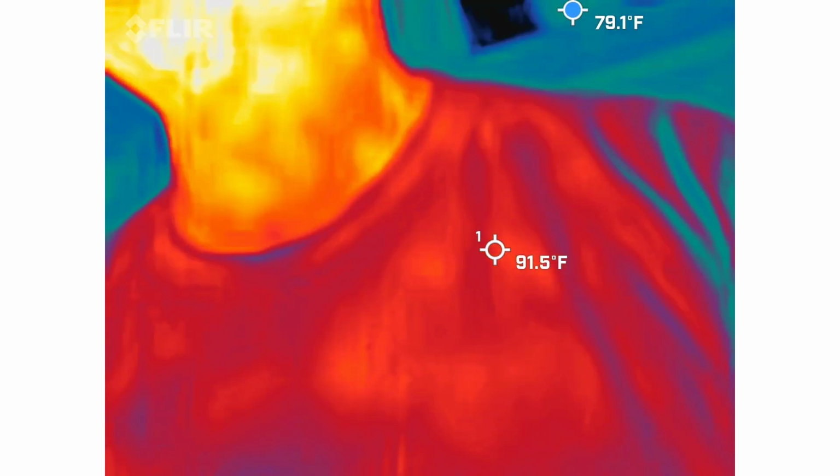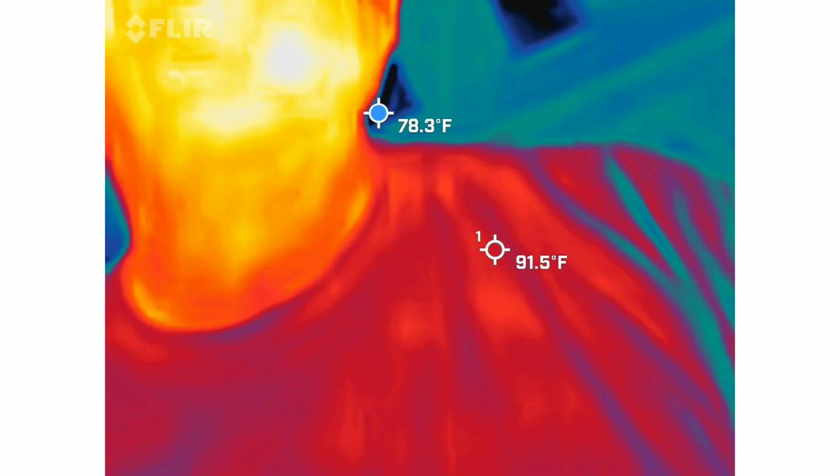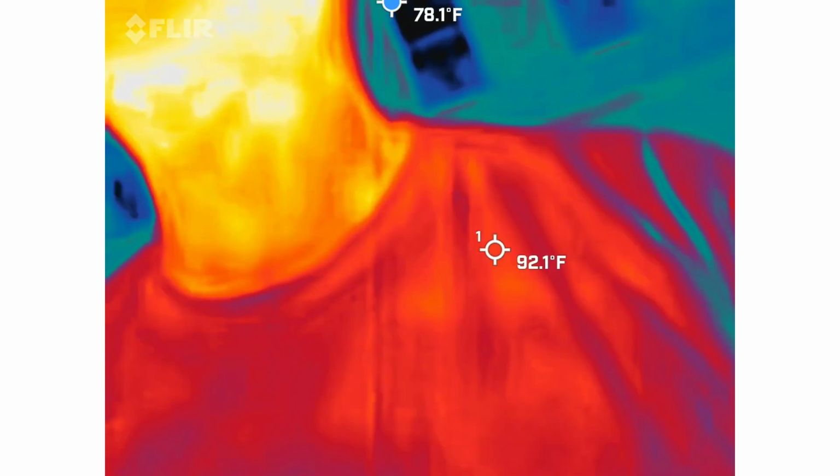The person using it will do a few starts and stops for us. Just because as great as the hardware is, the software sucks. If we record for too long, we're going to lose some footage, and we don't want to do that.